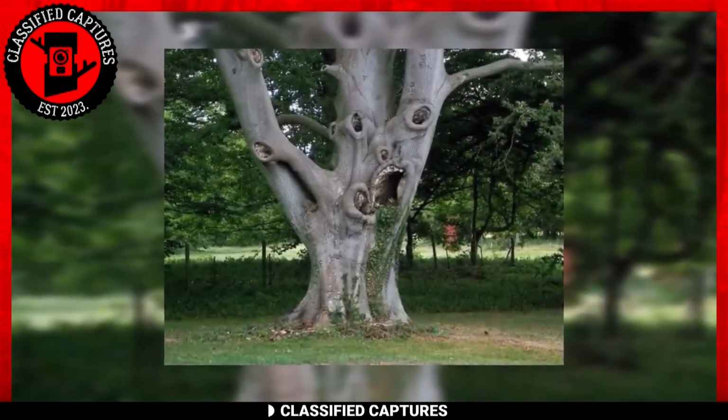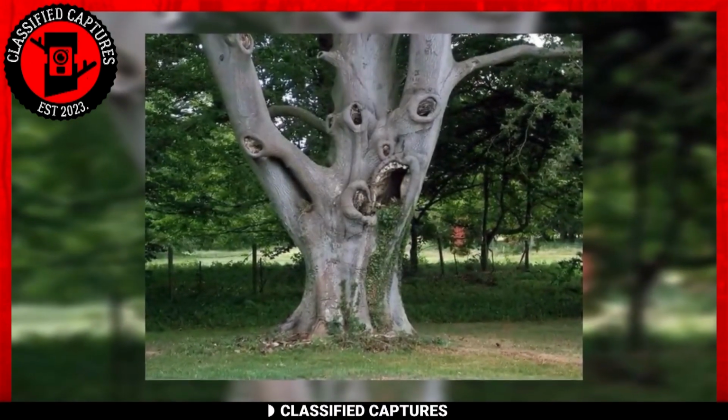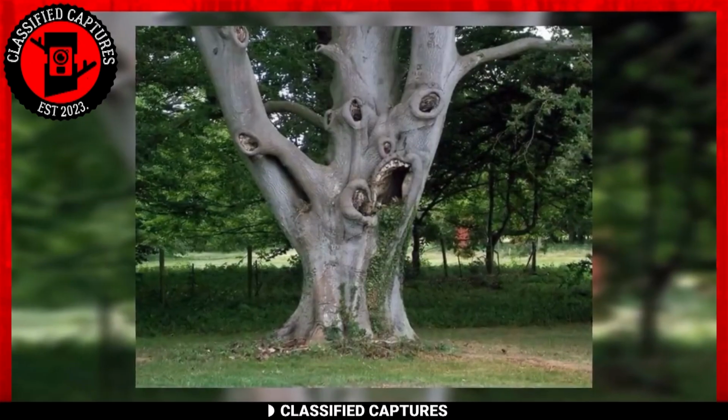Whilst the last capture left a lot of room for speculation due to its blurriness, this image is crystal clear and, quite frankly, more unsettling.